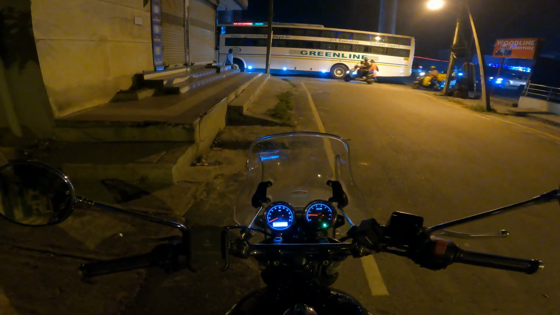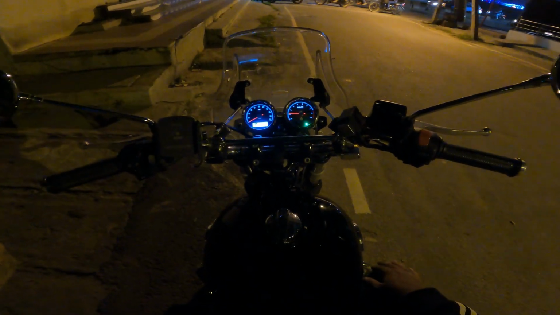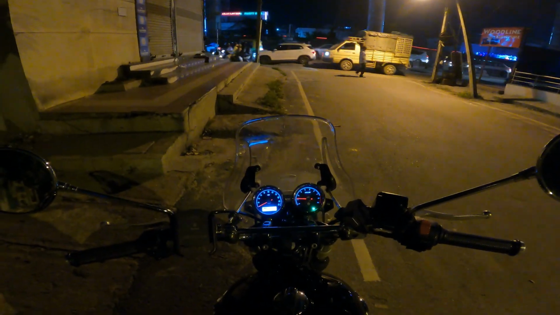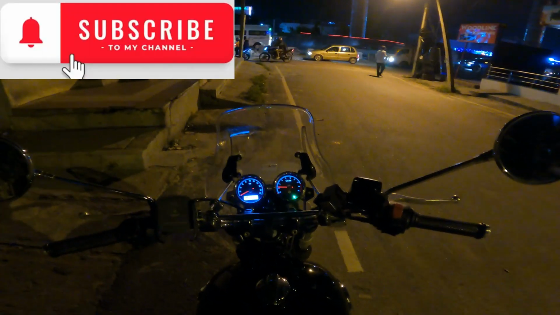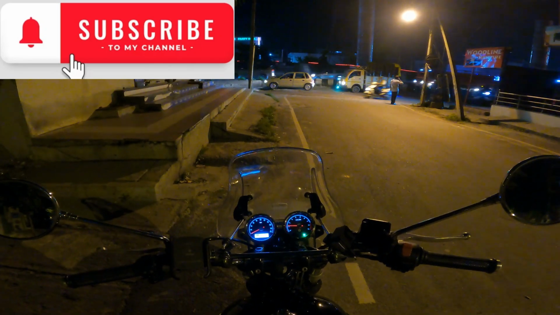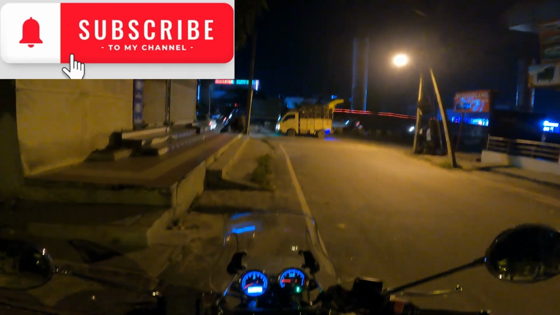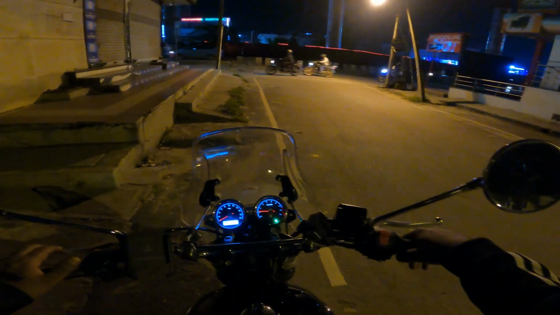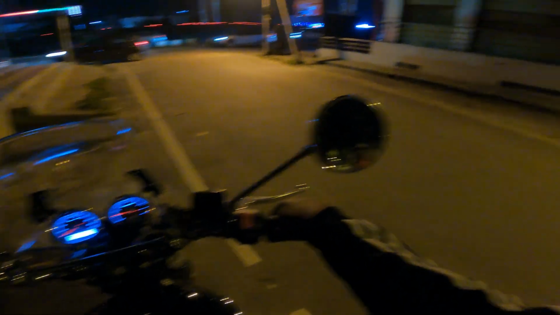Sounds good though, the exhaust. Yeah, so let's see. Short spin on the Interceptor. Just wanted to see how well it captures footage in the night, and I can see some flickering on the screen. I don't know if that's going to come out in the actual footage, but yeah. So here's a night ride on the Interceptor with the Auxbeam and my little battery issues.